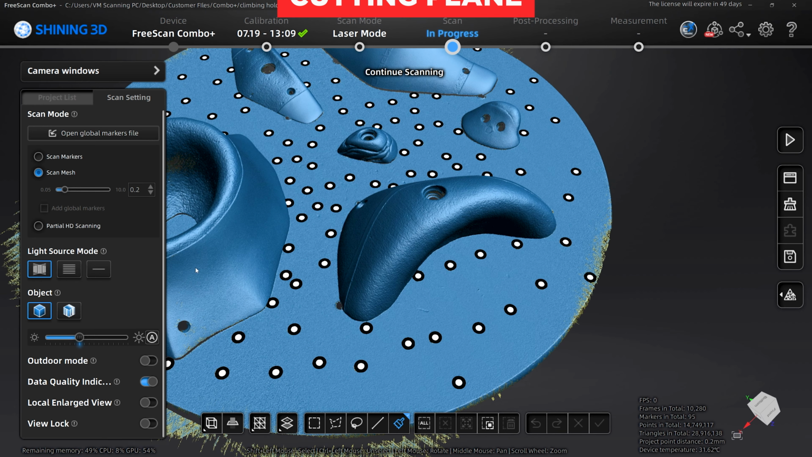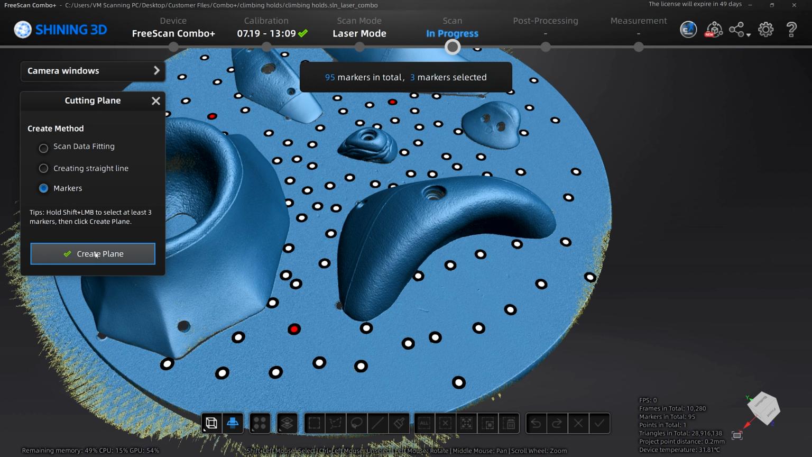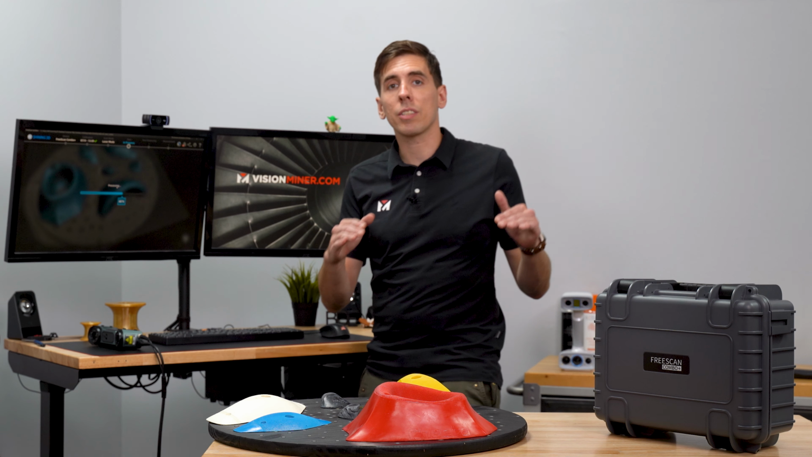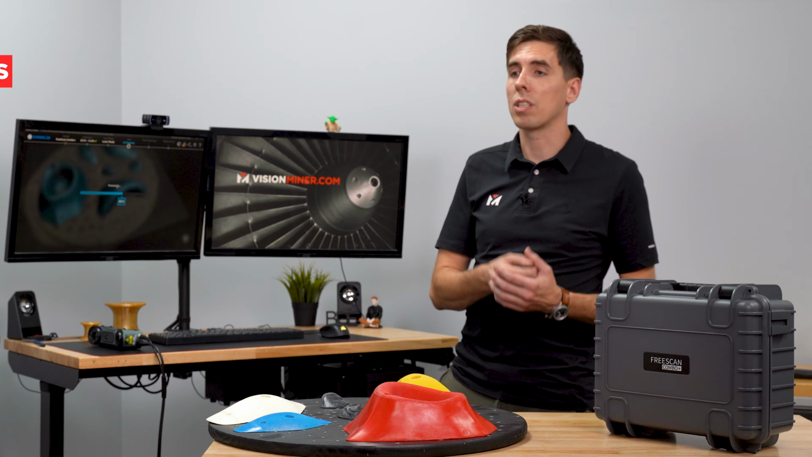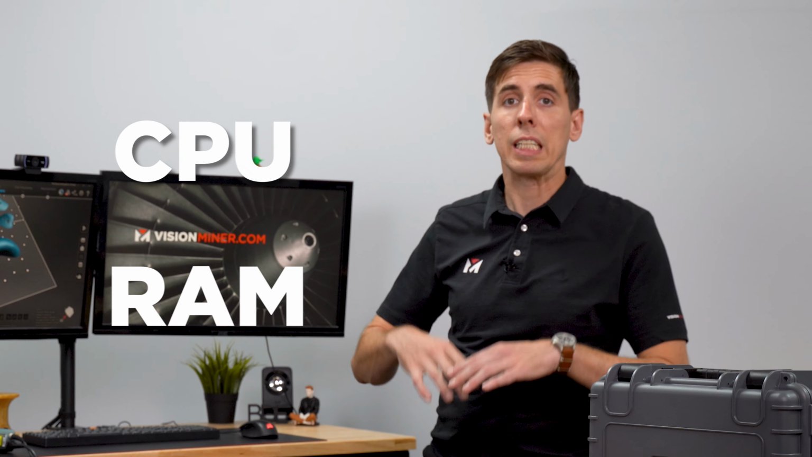So what I'm going to do now is I'm actually going to do a cutting plane so that I get rid of the surface that I'm scanning on top of, because I don't need to gather point data there. You know, it's not part of the object. So I'm going to go ahead and just put this up a little bit. And I'll bump that over and apply. So now it's not going to scan beneath that cutting plane, which is going to save resources. It's going to save CPU, it's going to save RAM, and it's just going to make everything a little bit better so I can keep scanning for longer.